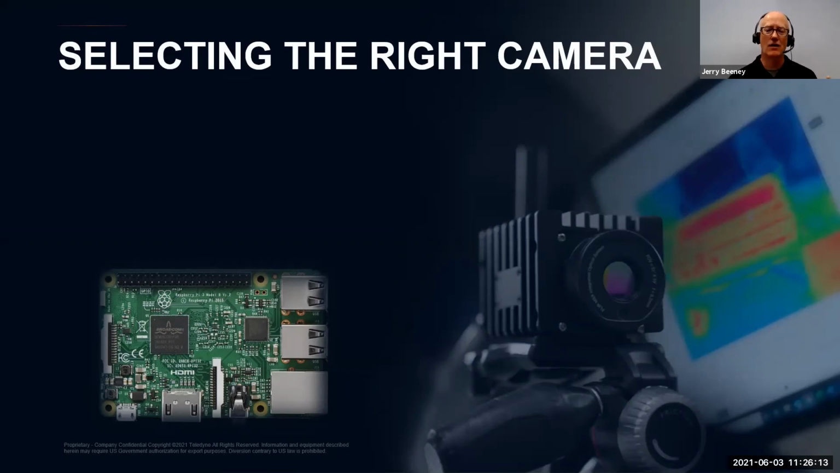And the A70 R&D kit is a very affordable camera system that has a 640 by 480 format microbolometer detector with a total resolution of over 300,000 measurement pixels, really 307,200 measurement pixels. But the A70 does use manual focus lenses that unfortunately can't be changed. So there are no close-up lens options available for these entry-level cameras.